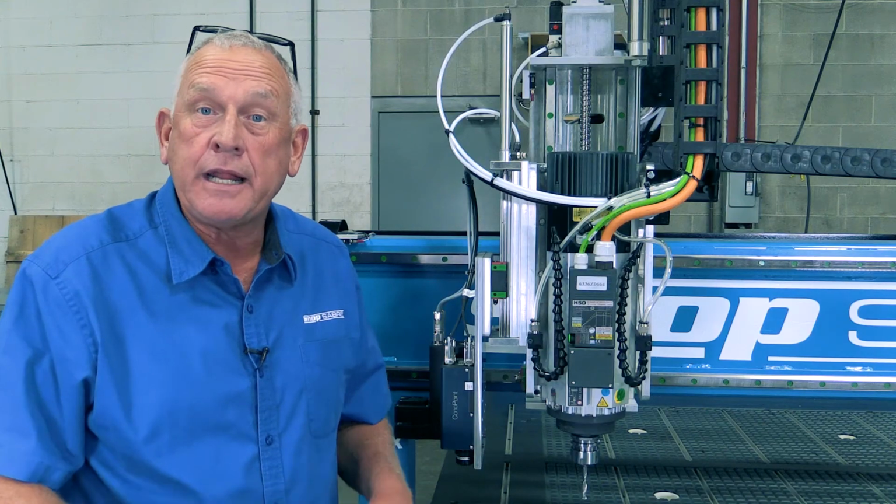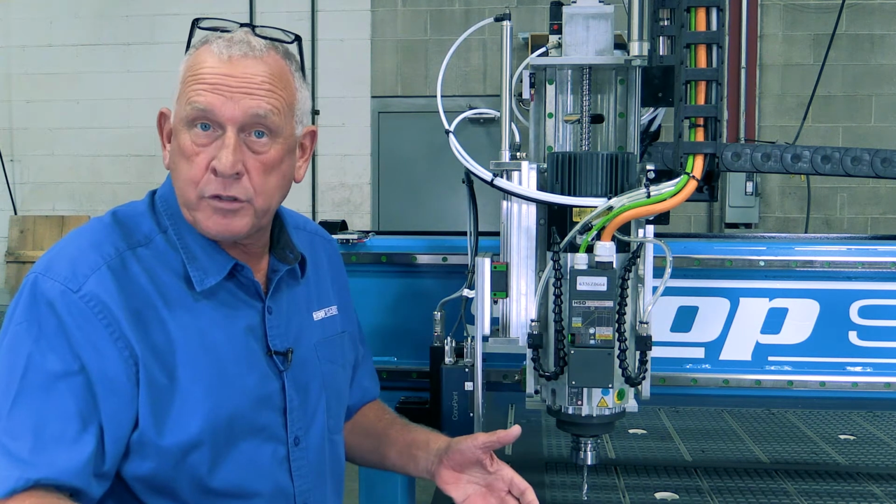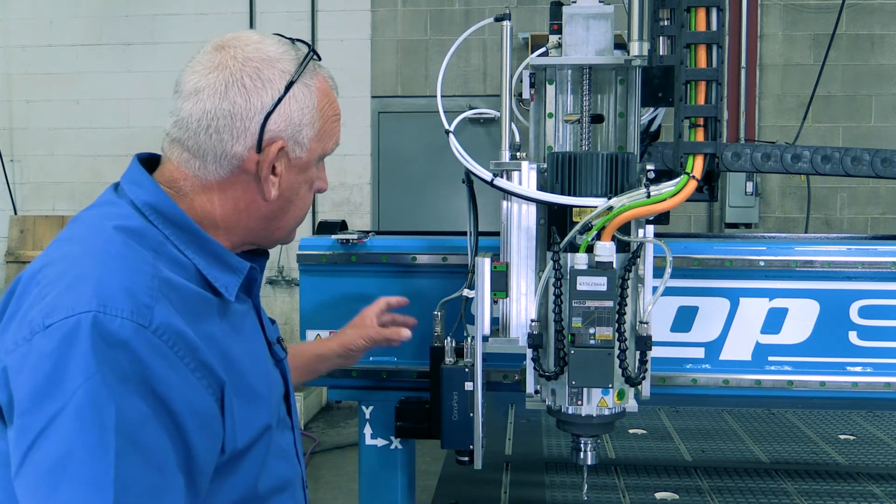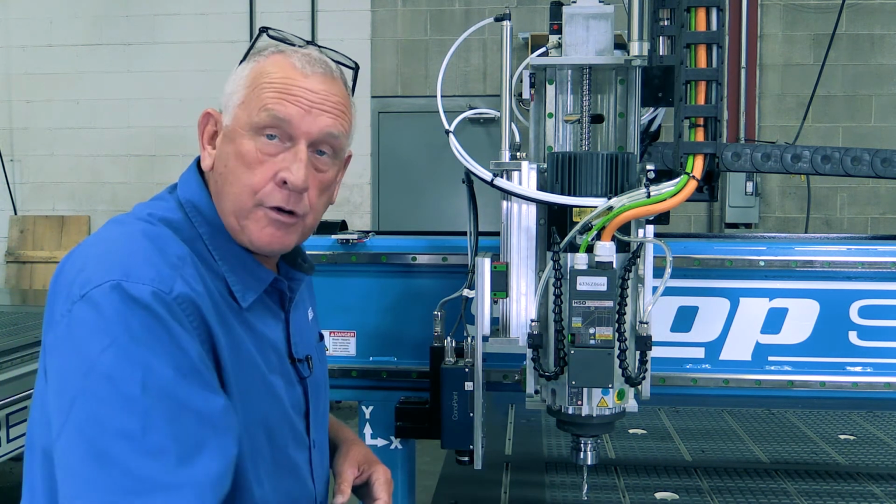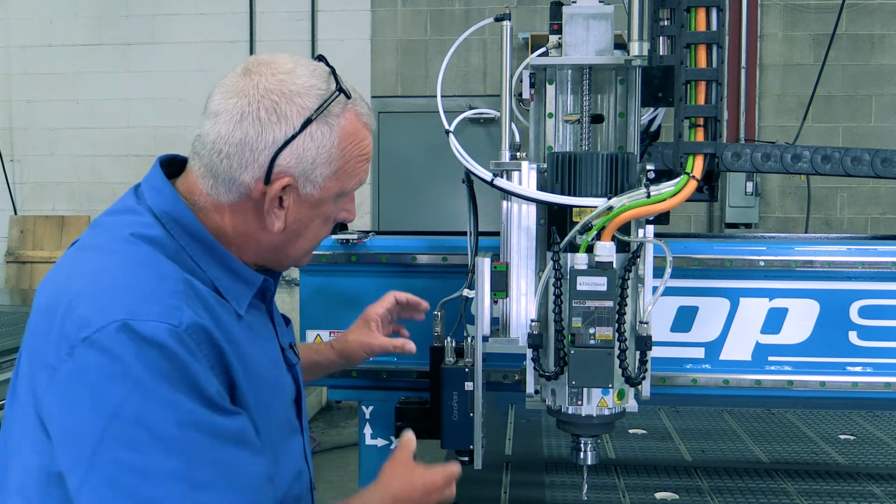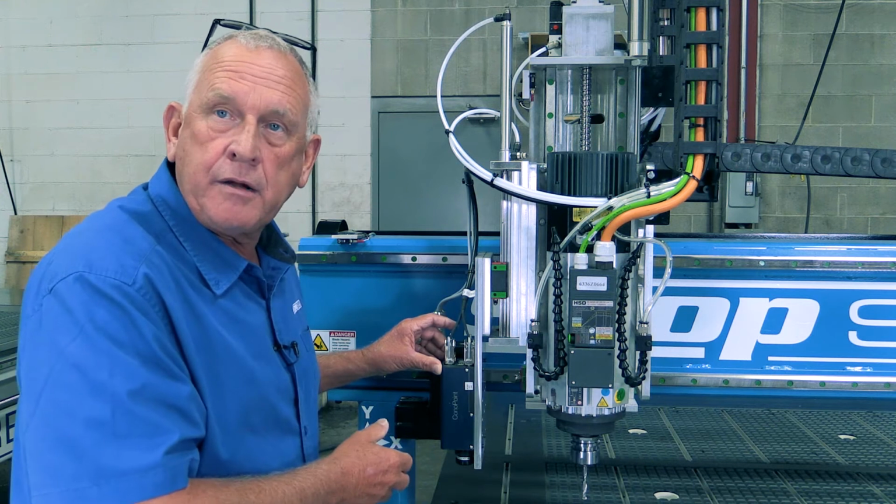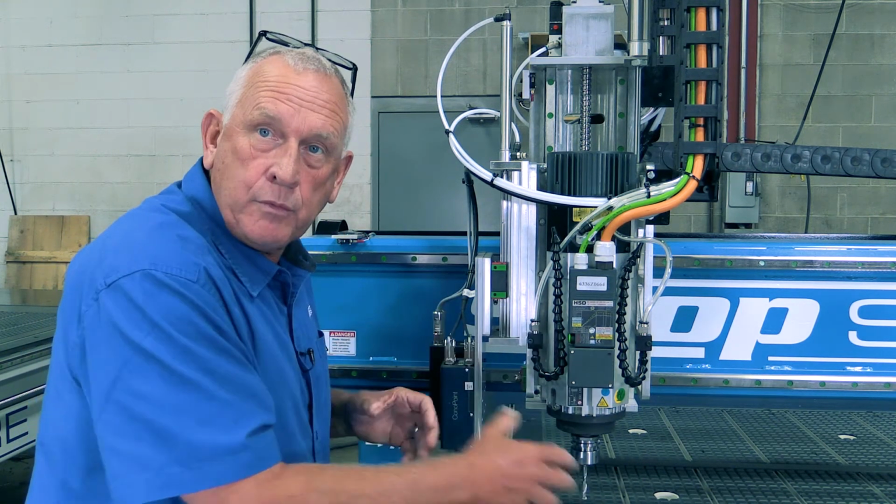Now, let's look at the spindles. This machine has an automatic tool changer spindle. We offer those in a number of different horsepower ratings depending on what your machining needs are. It has an oscillating tangential knife. Tangential means that the knife actually turns as it follows geometry. And this is a 3D laser scanner. And this is going to be used for reverse engineering.